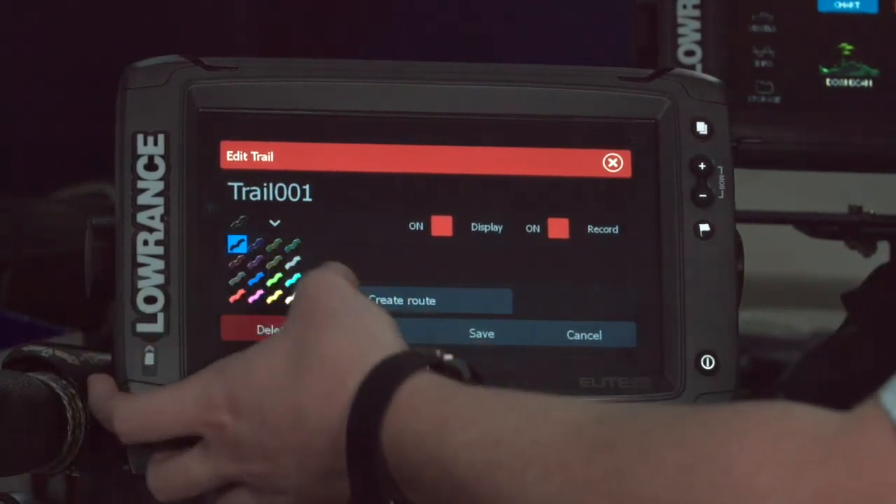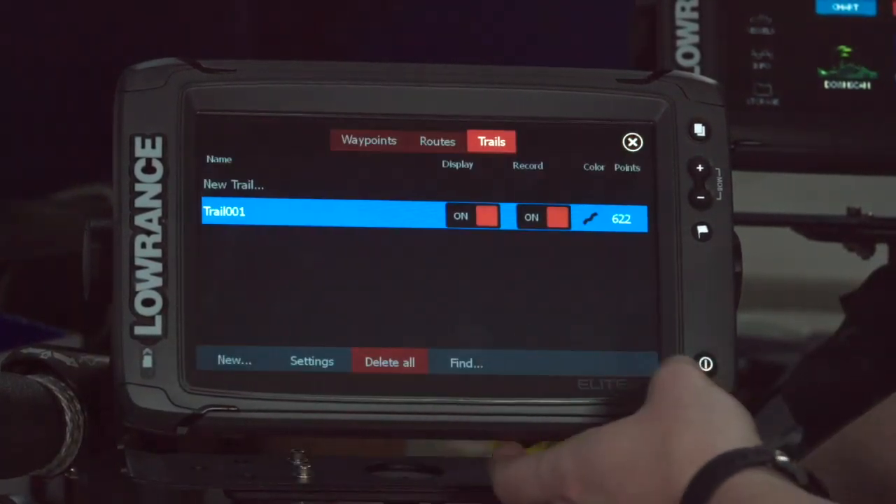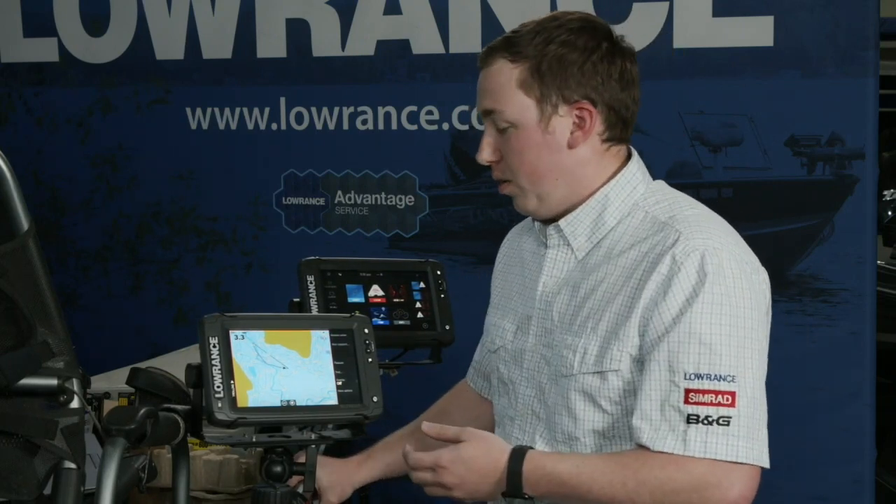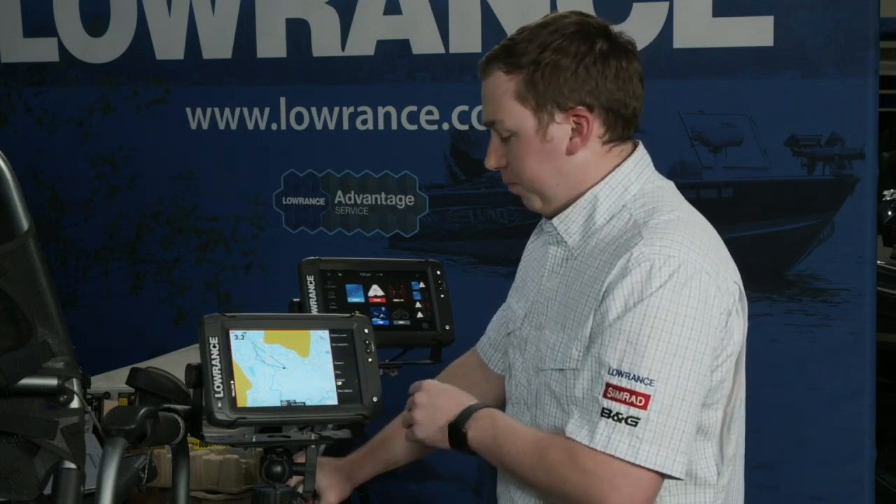And like I said, I can give them a whole bunch of different colors as well. So if I know I want to see one in a different color, I can do that as well. So now you'll see this will change to a red line. So trails are really powerful. They show you everywhere you've been, especially if you're going to a lake maybe you've only been to once or twice and you don't quite remember how you ran to a spot or one or another. You'll have that trail and you can see everywhere you've been.